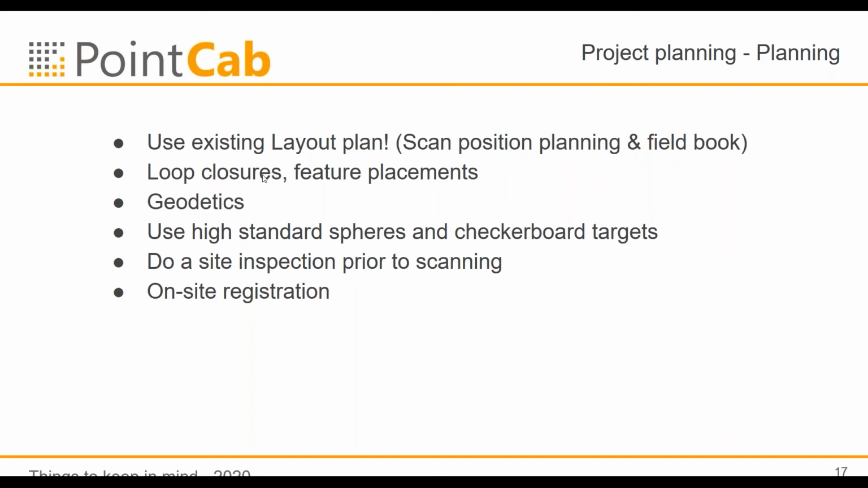When using this layout plan as well, think about your feature placements, how you can have loop closures so different scans are interconnected and not only one scan to the next scan and this scan to another scan, but interconnection is very important. Think about if you're going to use geodetics. Are you using GPS points? Are you using a total station and measure yourself some checkerboard targets or something?